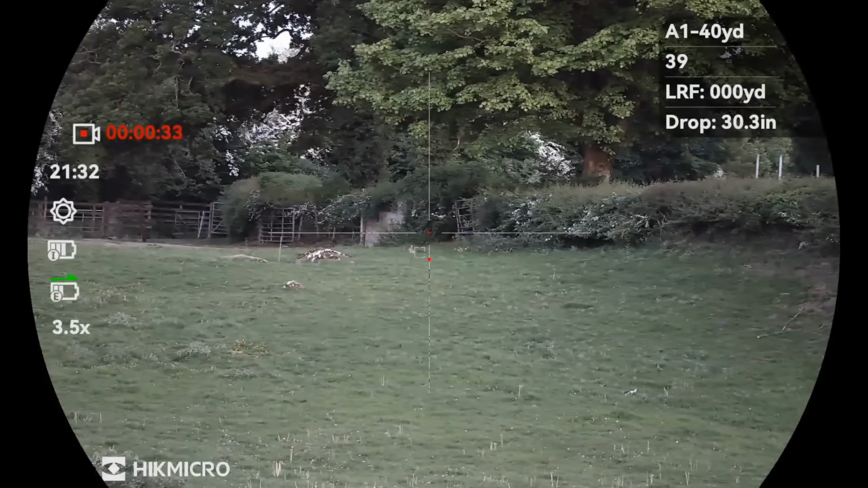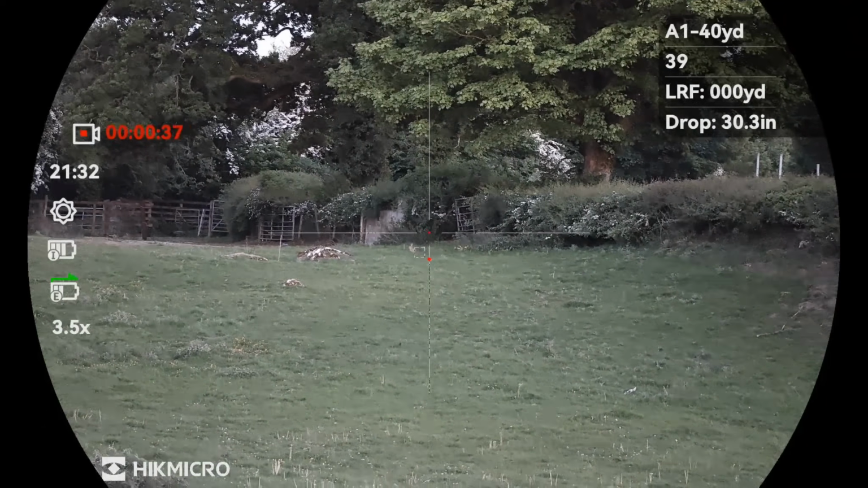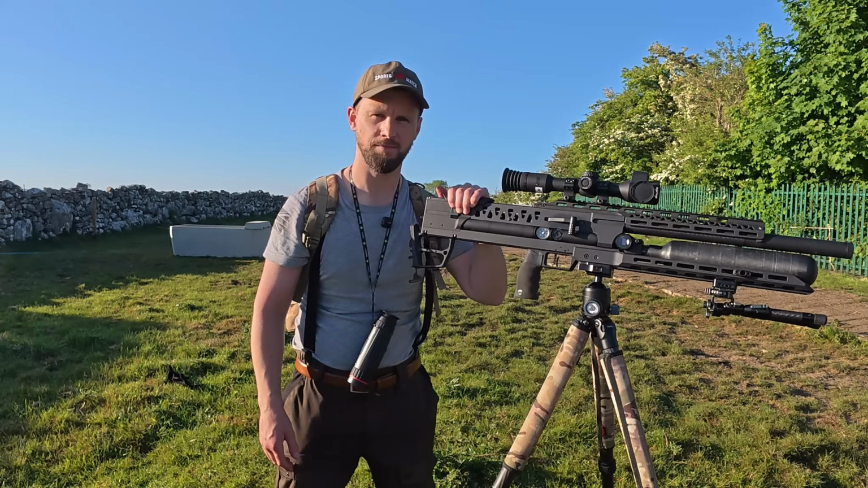I will talk more about the equipment later because I know we want to get out there and start getting some of these rabbits. But I've got the Epic One and the HiKMicro Alpex LITE on top. First time using it, and let's see how many we get.